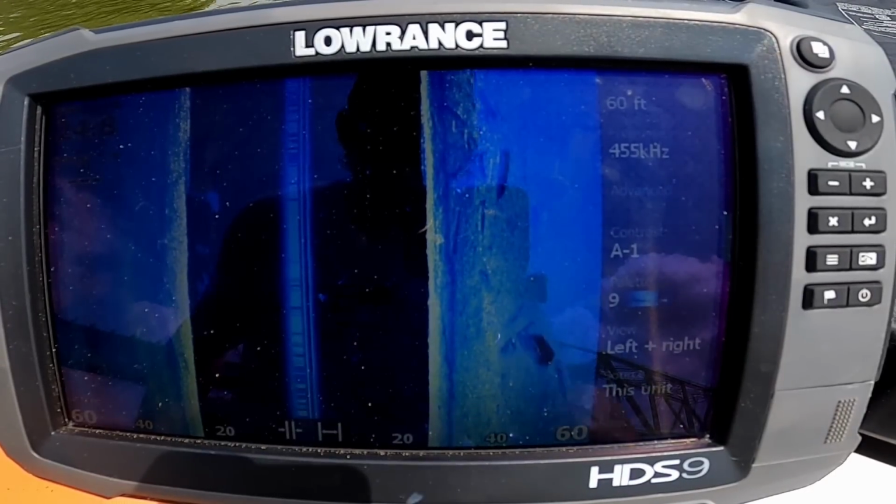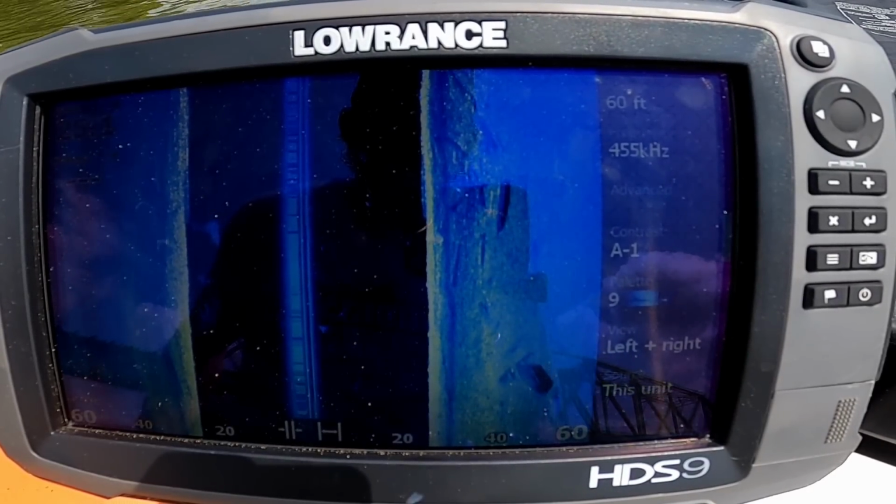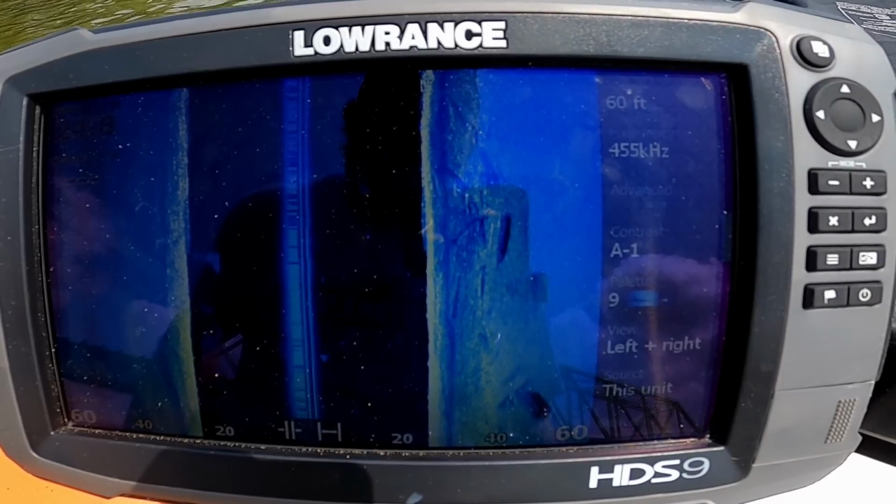All right, so without boring you guys too much, I got the AWP boat put together. I got my sonar running, and we're just gonna spend the day searching this thing. Hopefully we find something. So it looks like the water is like 24, 25 foot deep, really murky. We got lots of trees in the water.